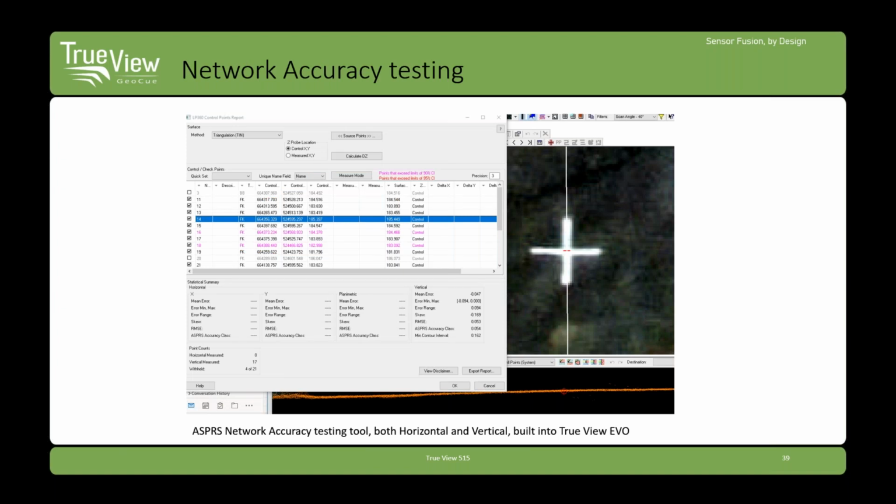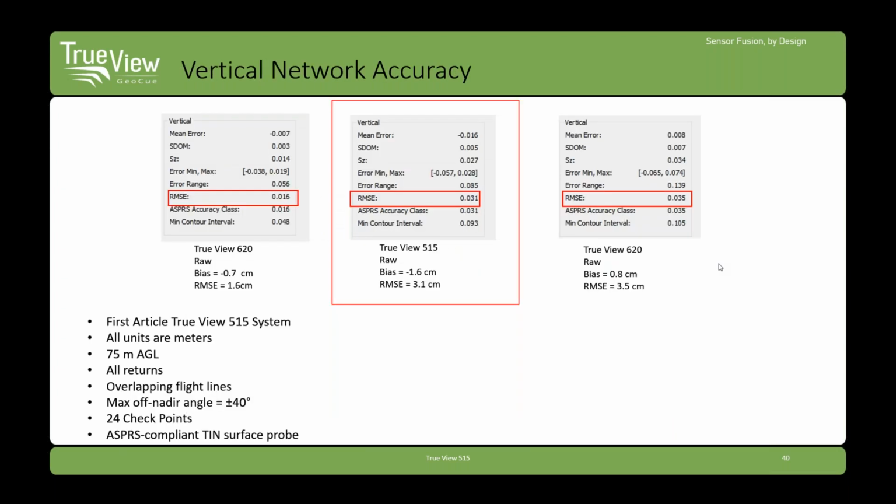Network accuracy testing can only be done by having something that has been measured independently and can be observed in the data. So it's usually a ground checkpoint or a series of ground checkpoints, and then some tools to measure whatever it is you're measuring. Is it the LiDAR data? Is it the image data? Or is it the combination 3DIS data that you're measuring? These tools are built into TrueView Evo for measuring network accuracy.